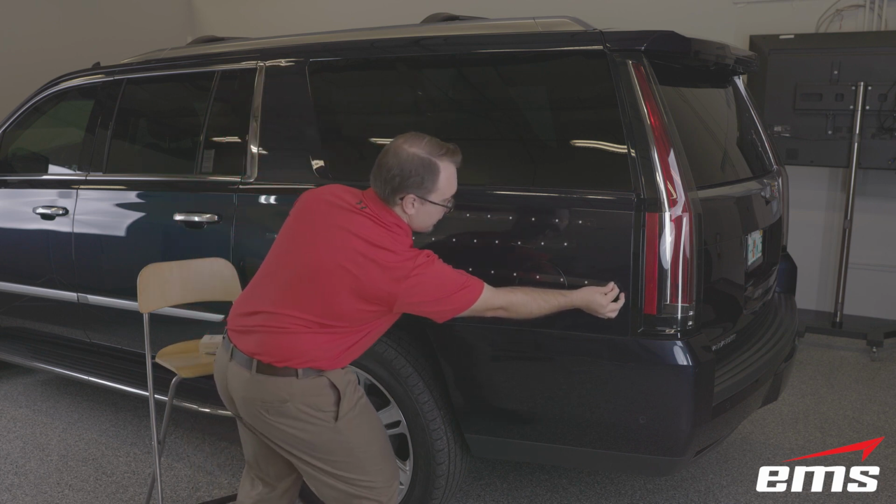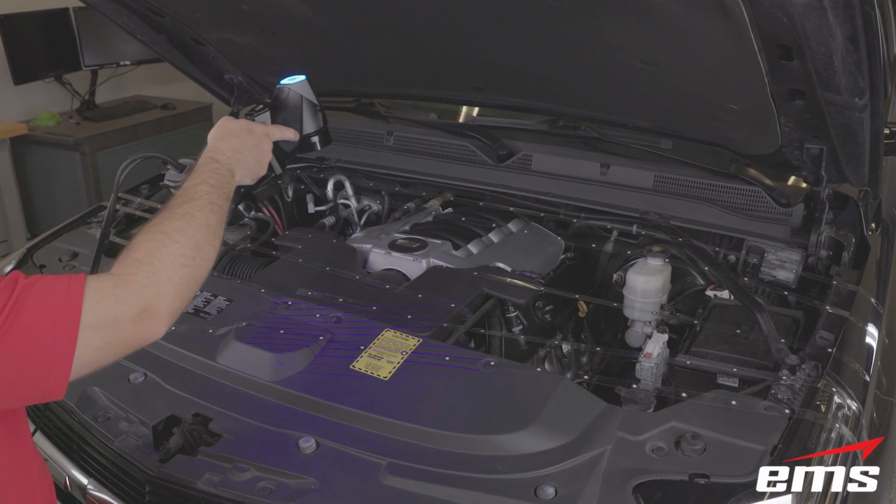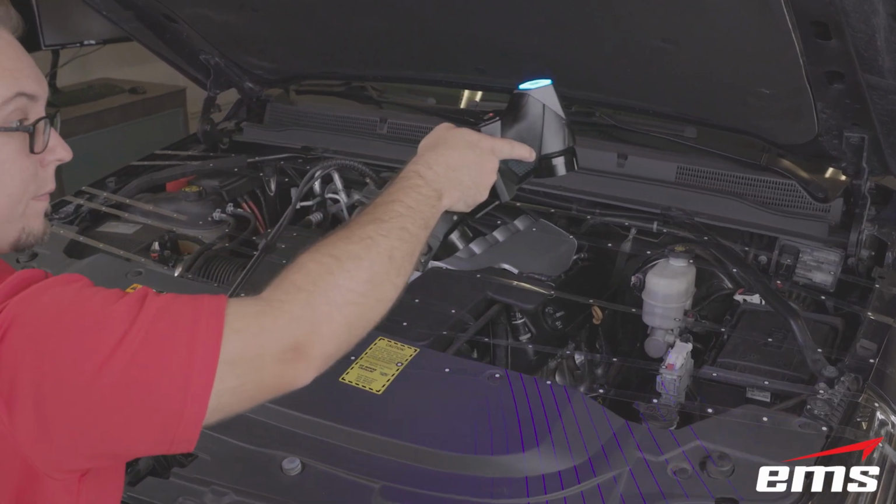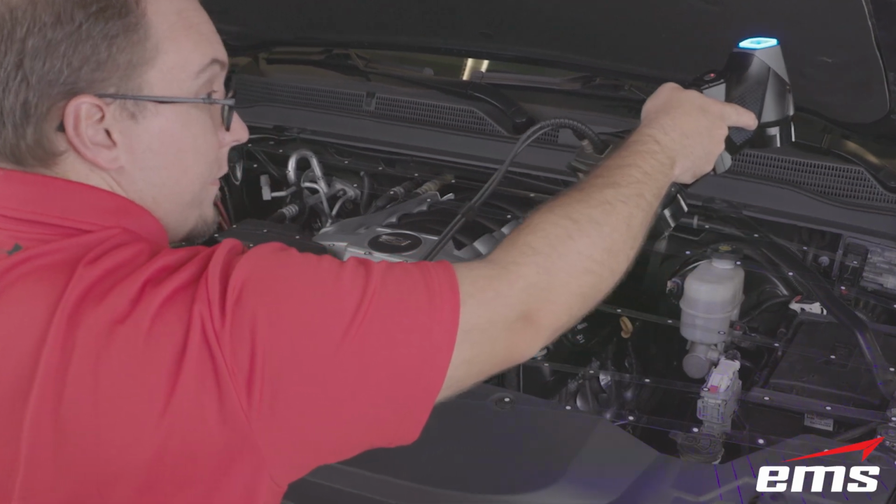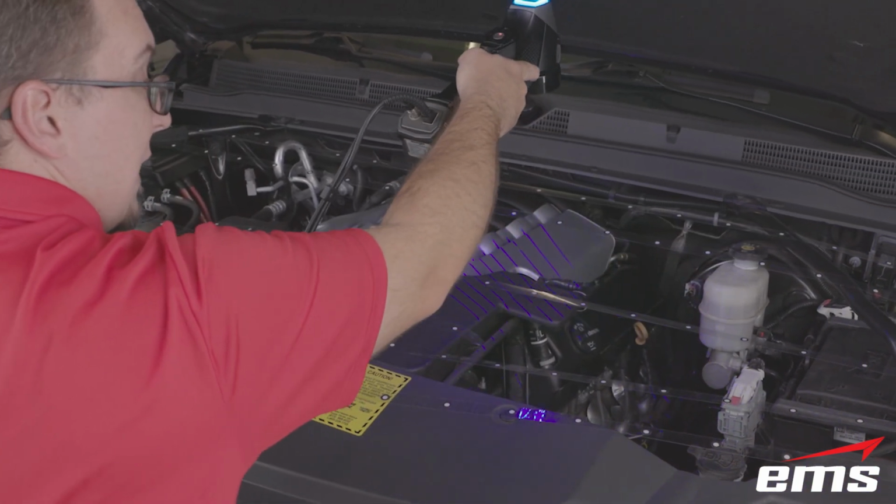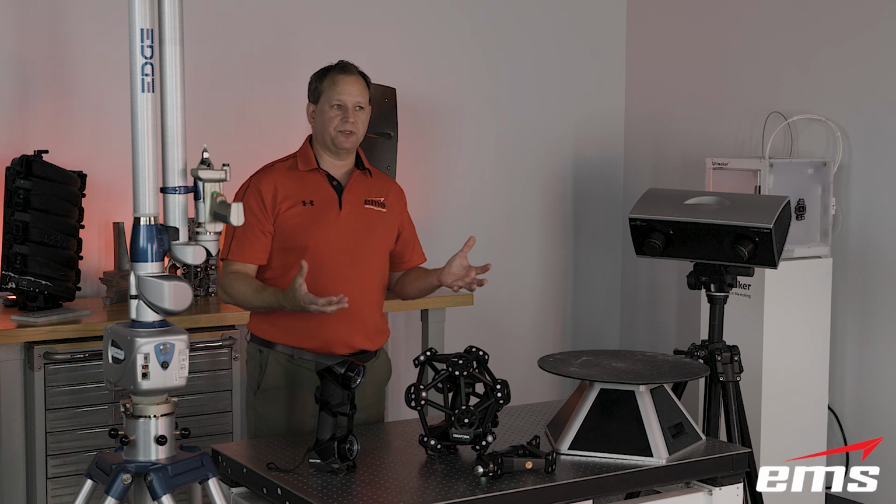That really speeds up the targeting, not only putting them on, but even faster to remove them. So there are ways you can do it. So with a handheld system, you can scan a part 15, 18 feet long. It's just there's more setup with targeting.